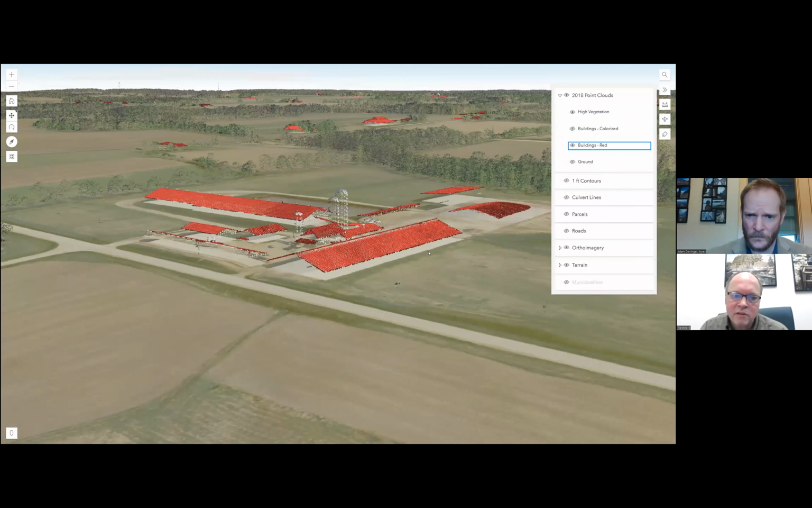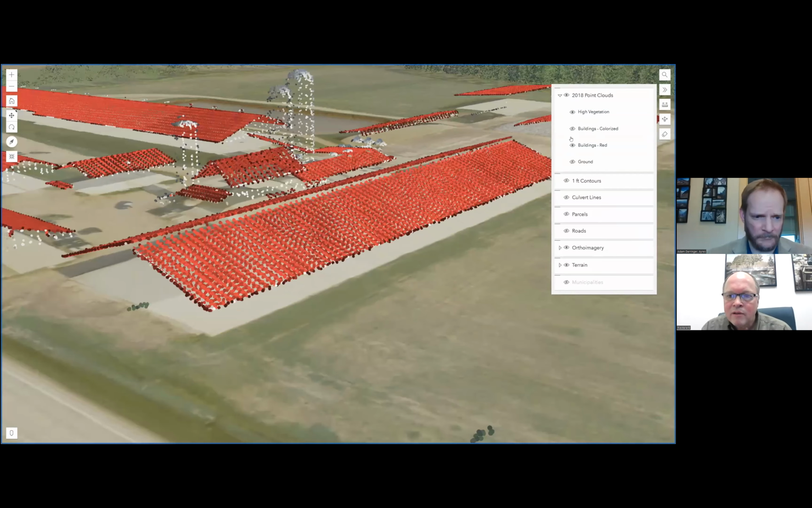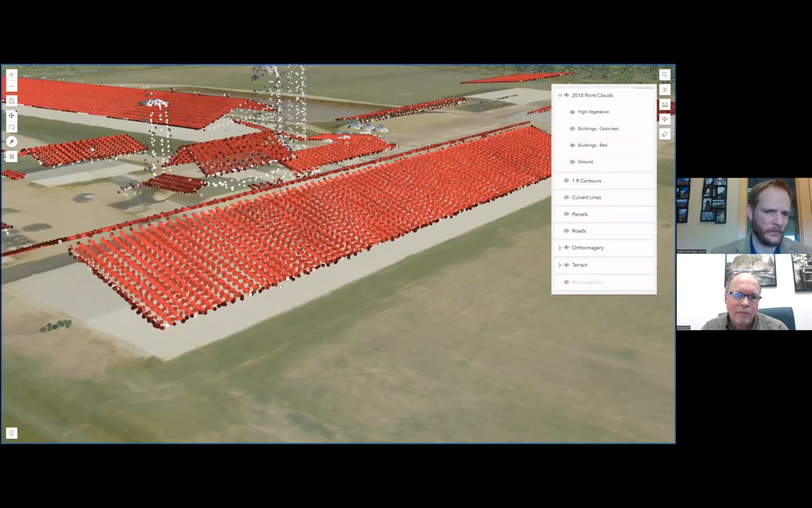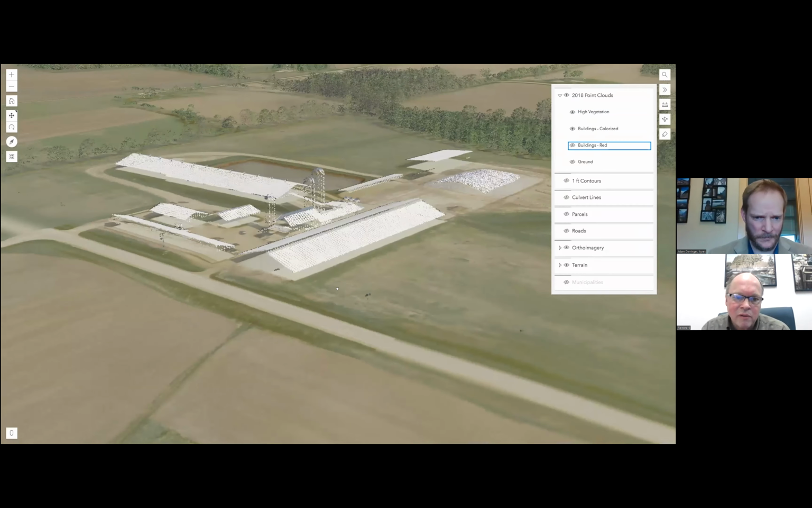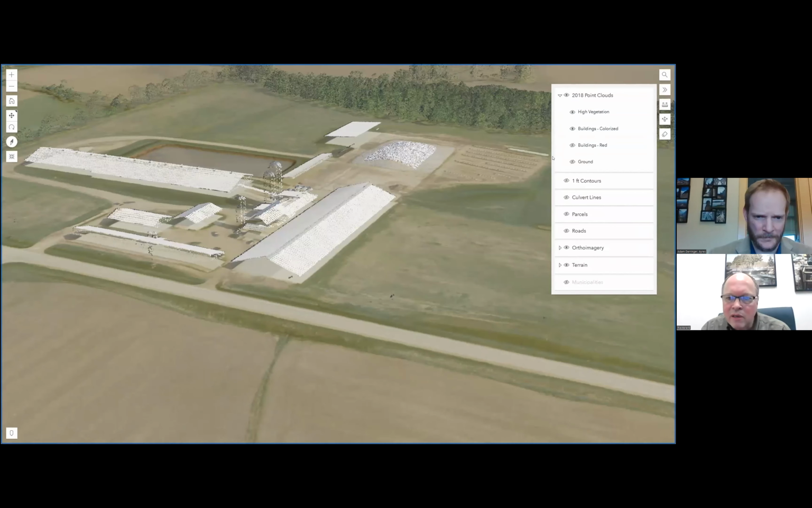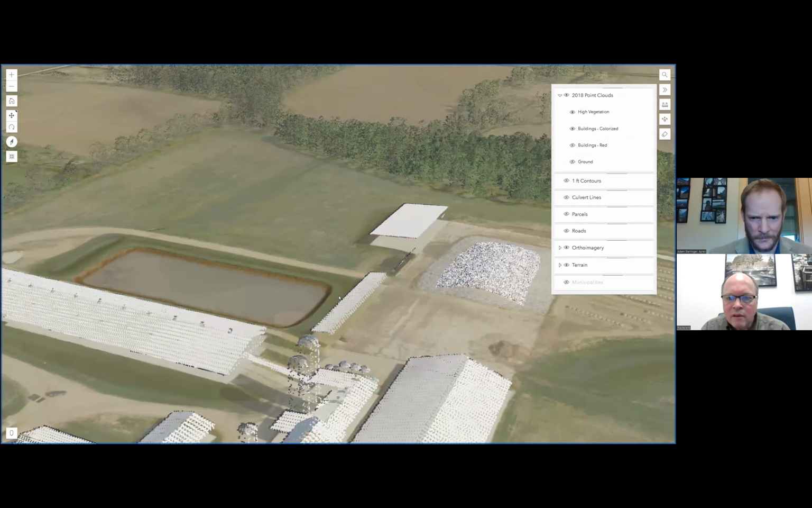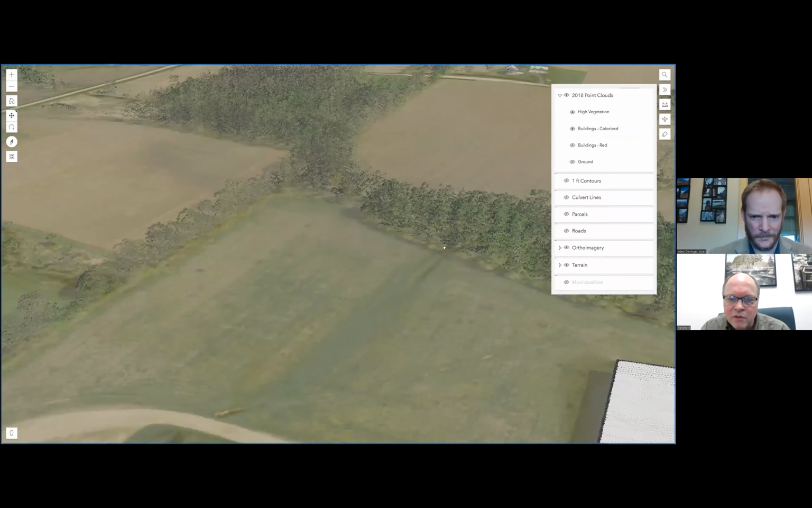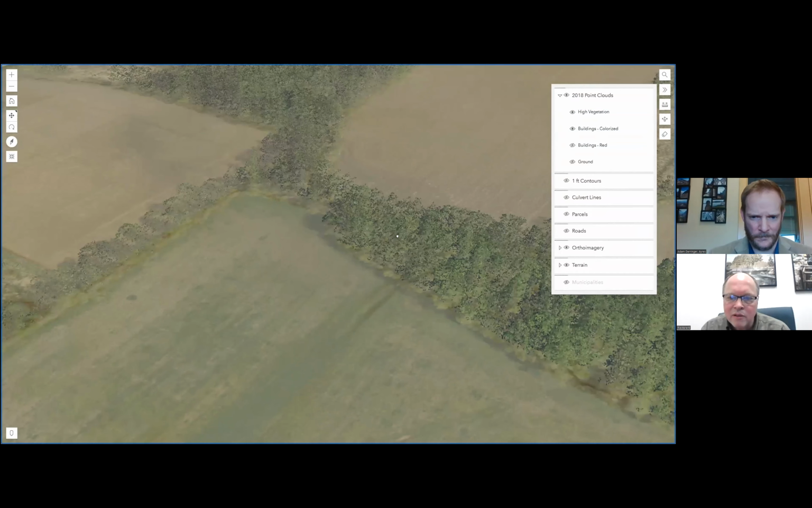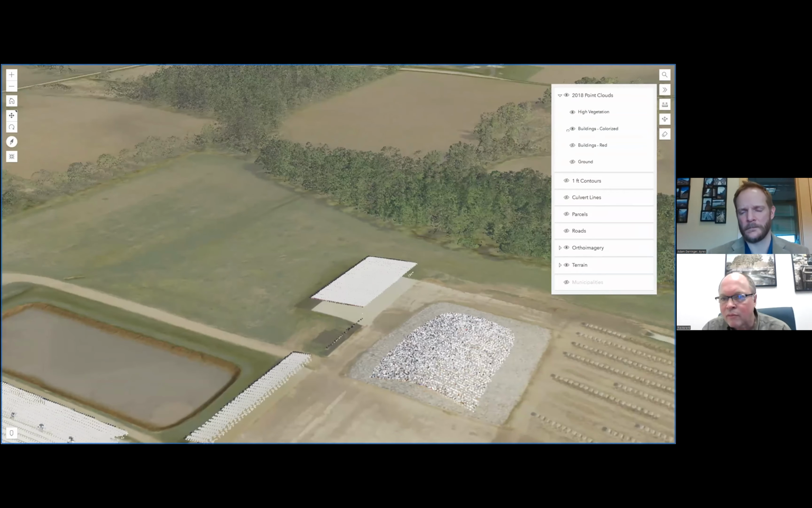We have a colorized building point layer in here. We took the color from the aerial imagery and transferred that over to the point cloud, and we did that for the buildings as well as the trees.